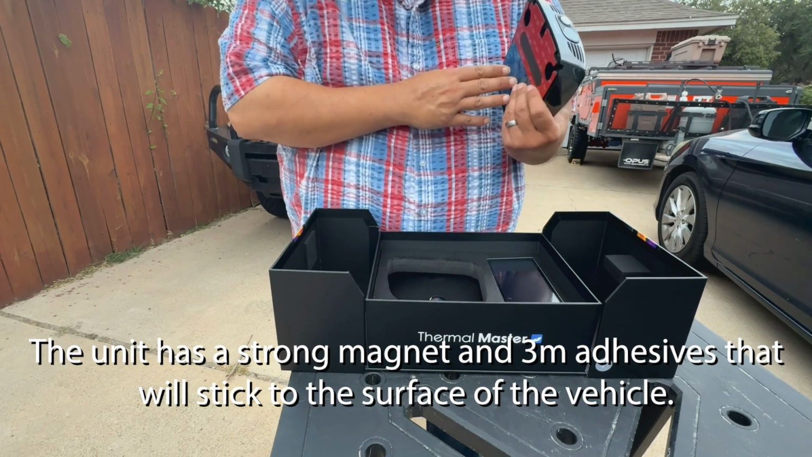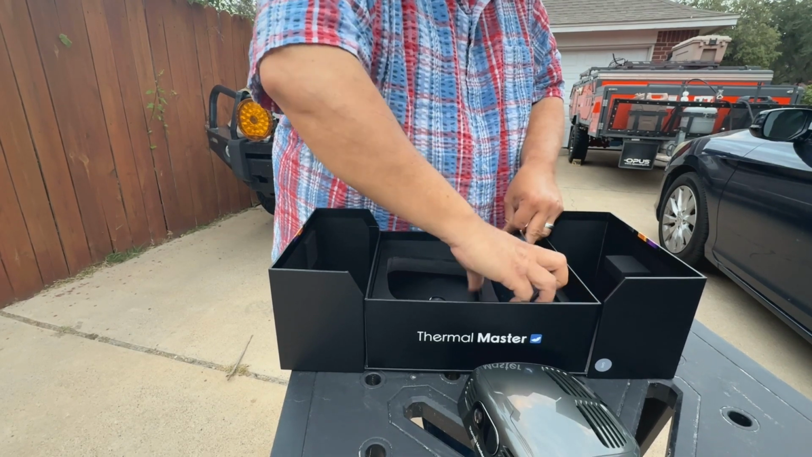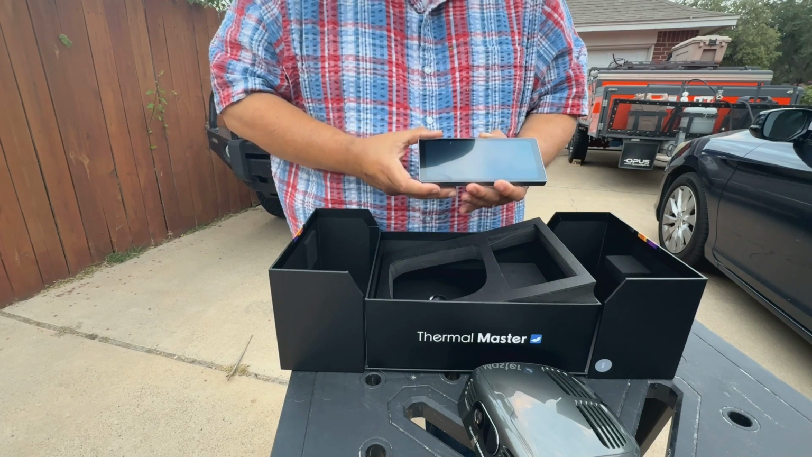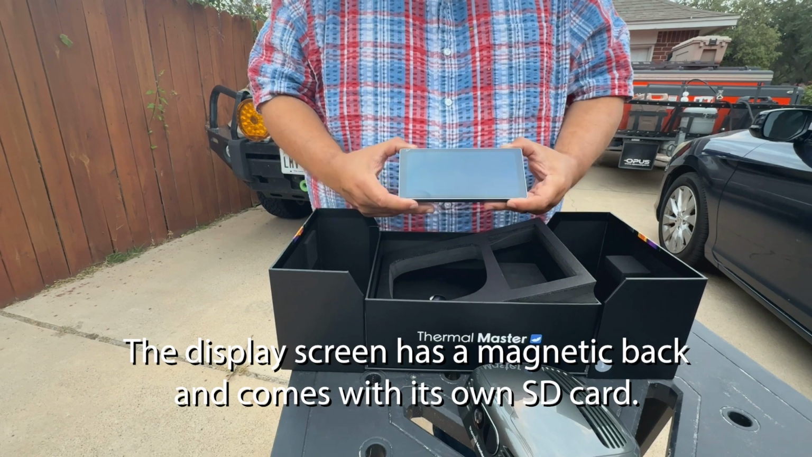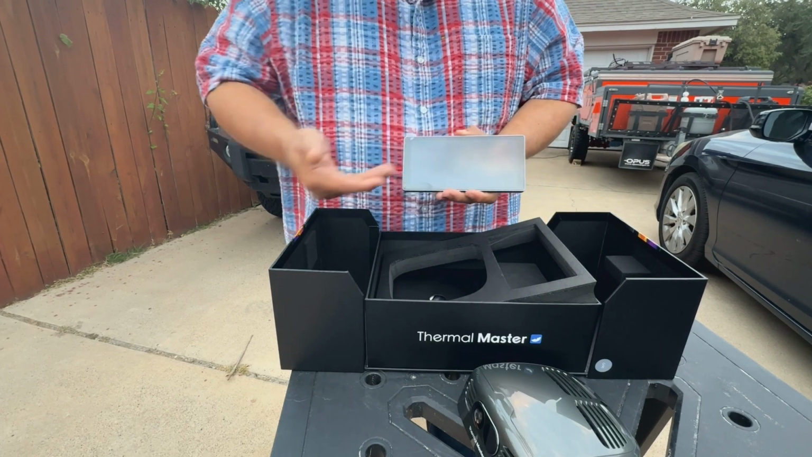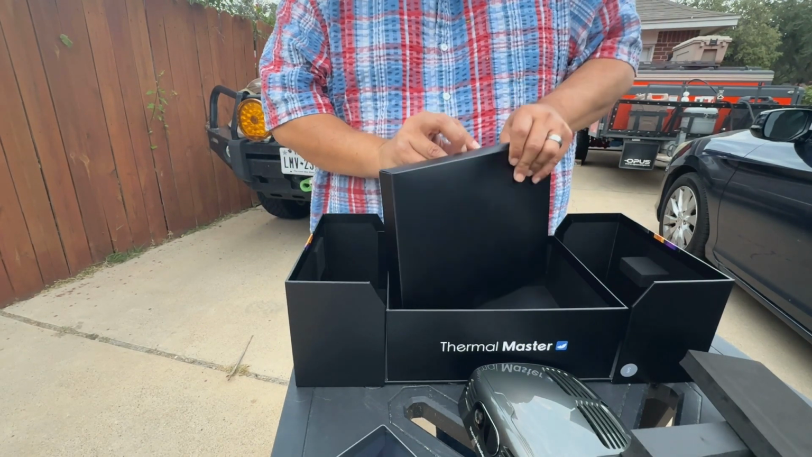And let's see what else it comes with. So that you can take a look, you can see it inside. It has this unit. You could kind of describe it like your average, larger cell phone. Yeah, it's about the size of my 16 Pro Max. And this is going to be the little screen that's going to be inside the dashboard where Sandy's at. Let's go ahead and open this up.